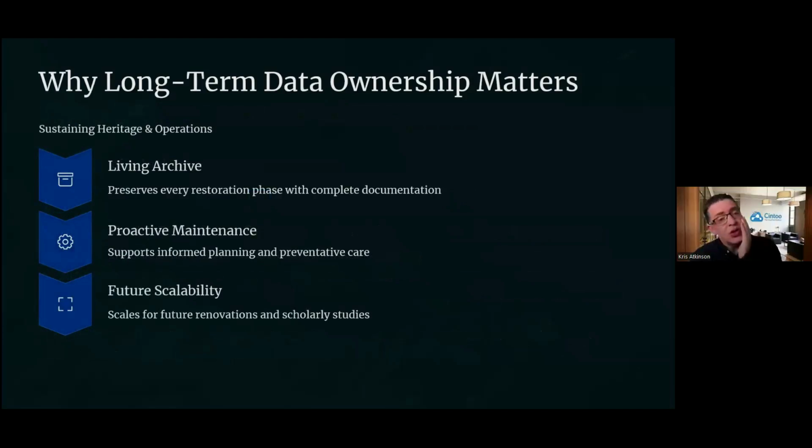Yeah. So obviously going back to the data ownership part of the discussion, and it was in the title of today's webinar, I wanted to understand what maintaining full ownership of the project data means to you, Peter, and the university, and what possibilities for future renovations or archival purposes does that open up?